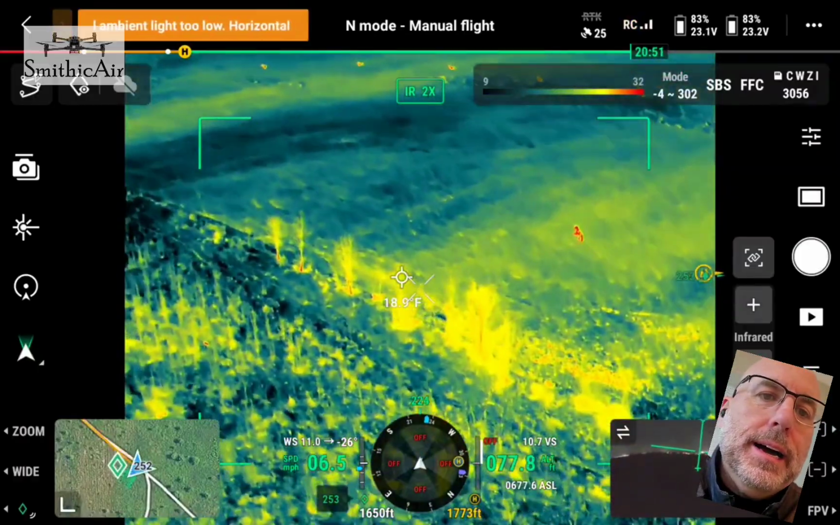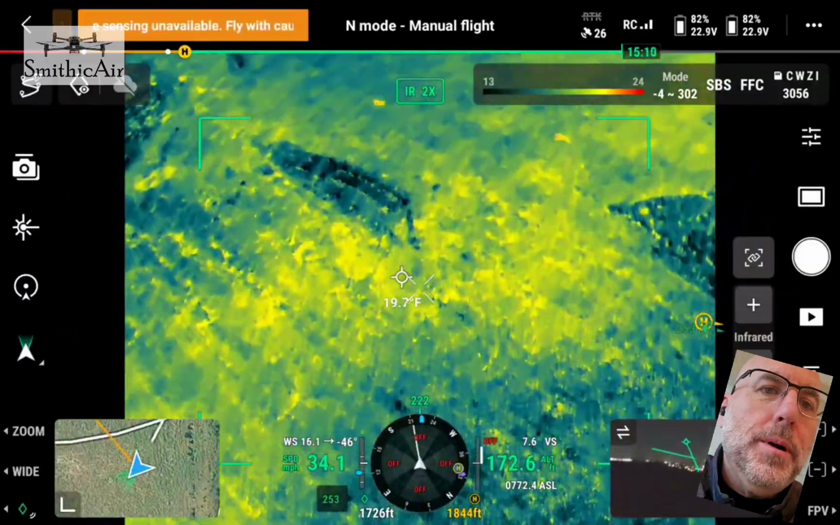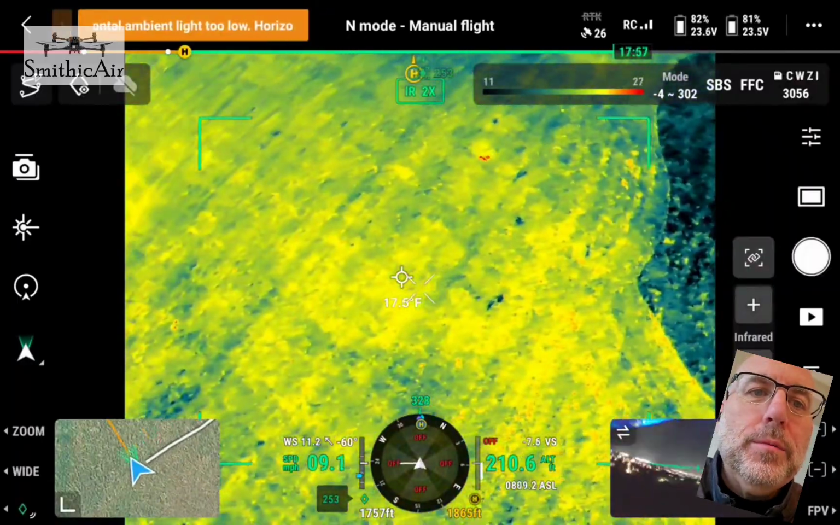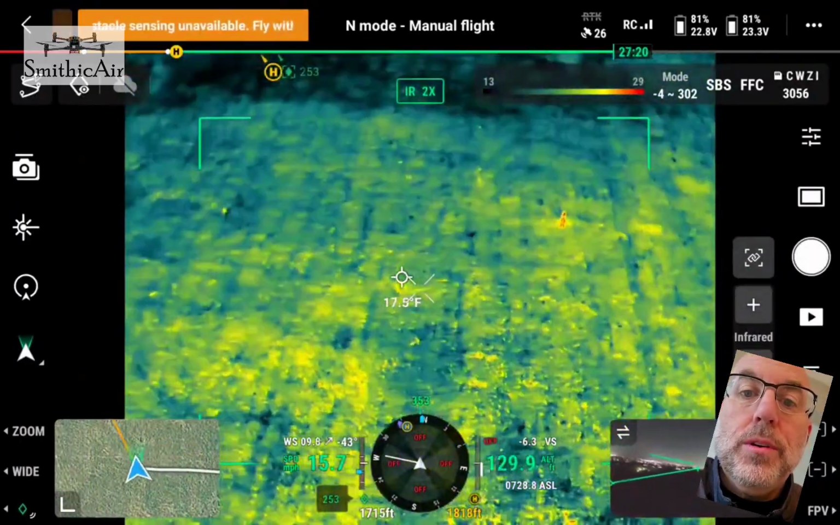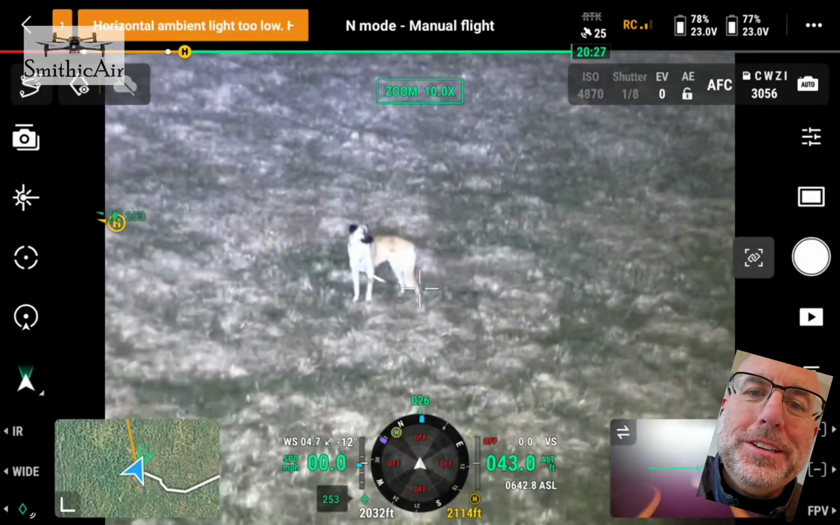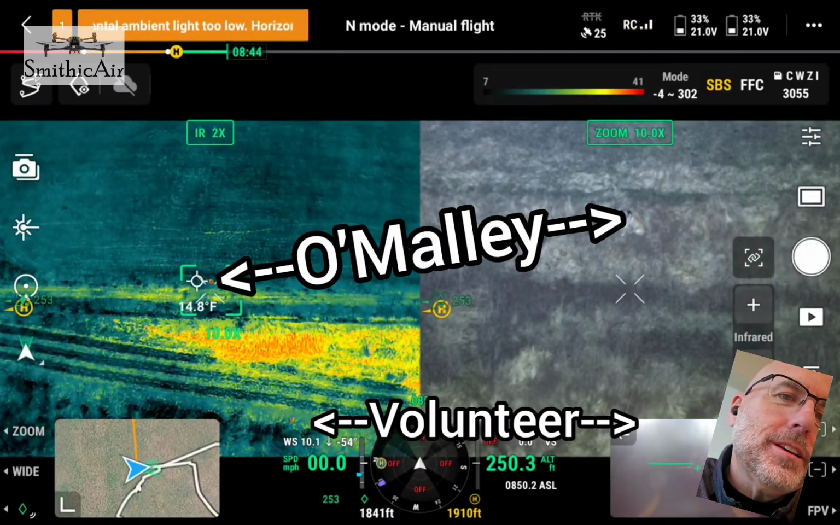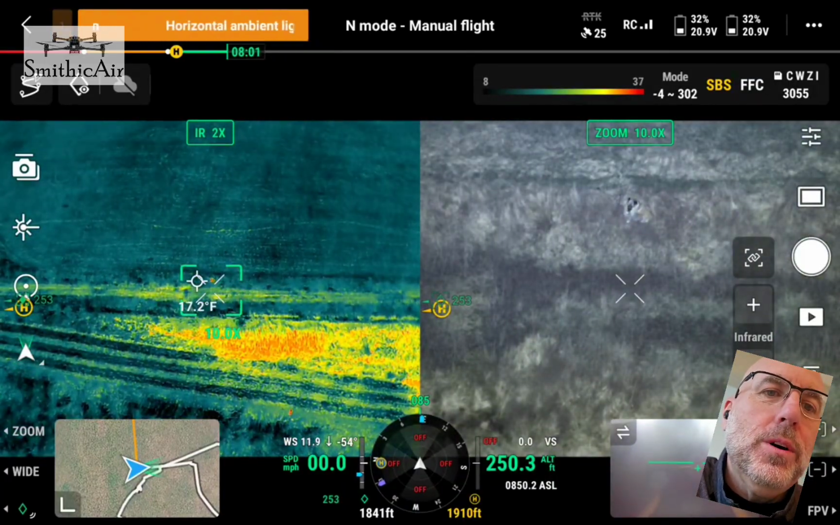So we found O'Malley, and then that same night we tried to gently push O'Malley using the drone and the volunteers for Stray Paws Rescue. Here O'Malley is running into the field where the deer were, and we're just doing the best we could to try to push O'Malley towards a trap that the volunteers had set up. And it took a while. O'Malley wasn't cooperating right away and was going in the wrong direction, so here the volunteer is approaching and trying to push him back in the direction that we want him to go.